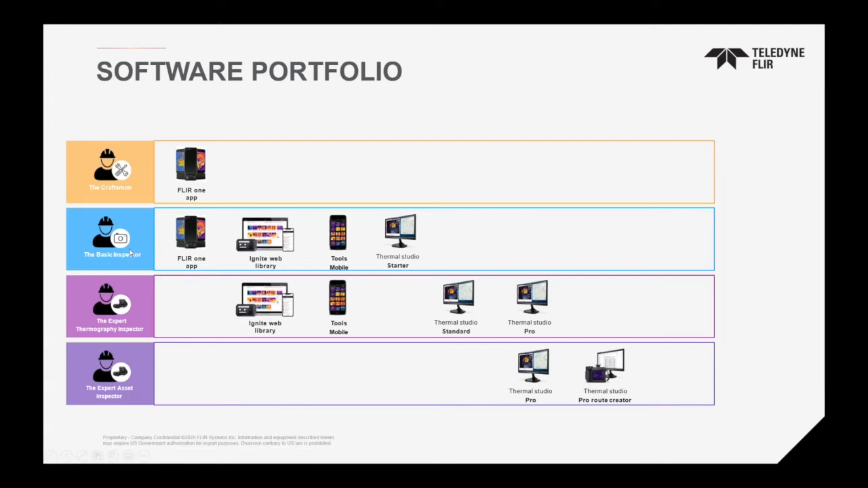The basic inspector is someone who is looking to do more, to offer more feature sets and some quick reports. They can use the desktop version, but they also have the ability to use some of our mobile applications to create basic reports. This could be someone offering quick diagnosis for a maintenance team, or doing a quick inspection at a home, or whatever the case may be.